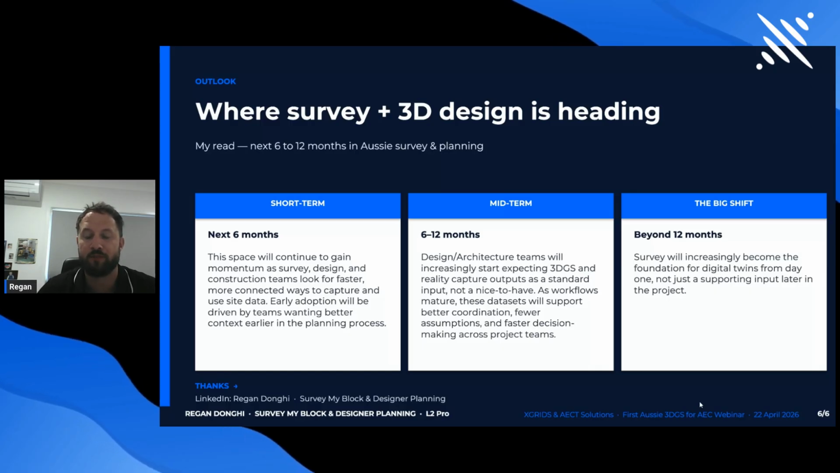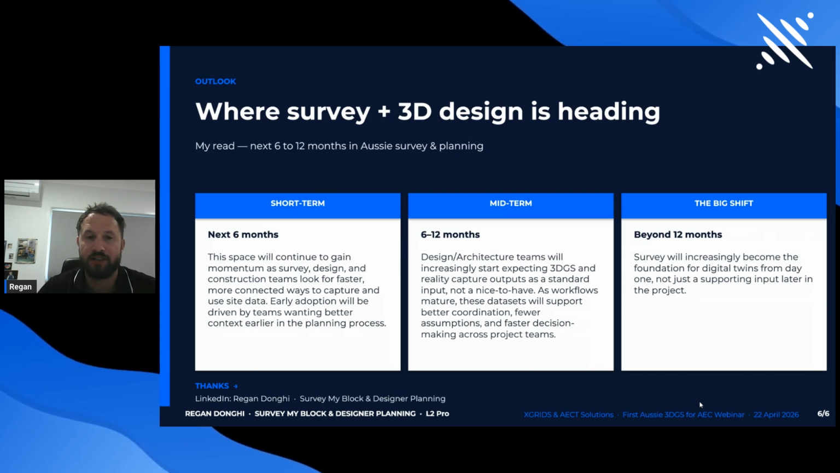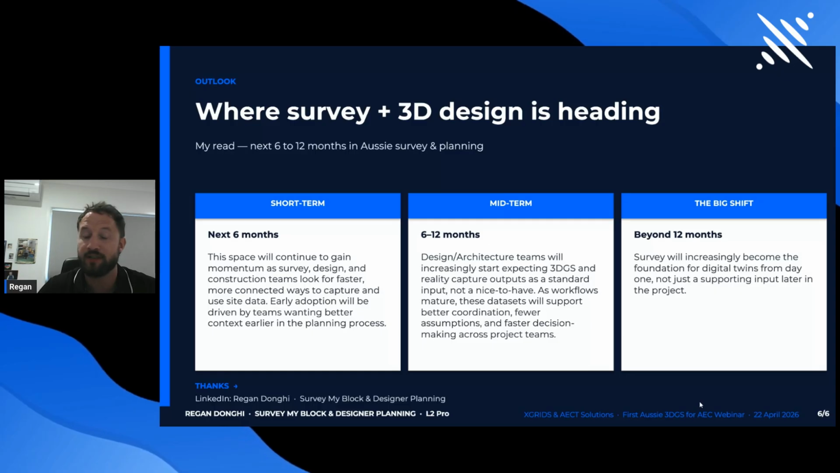The big shift in the 12 months and beyond, this is something that I just think is a no-brainer at the moment, at least for the detail and contour world.